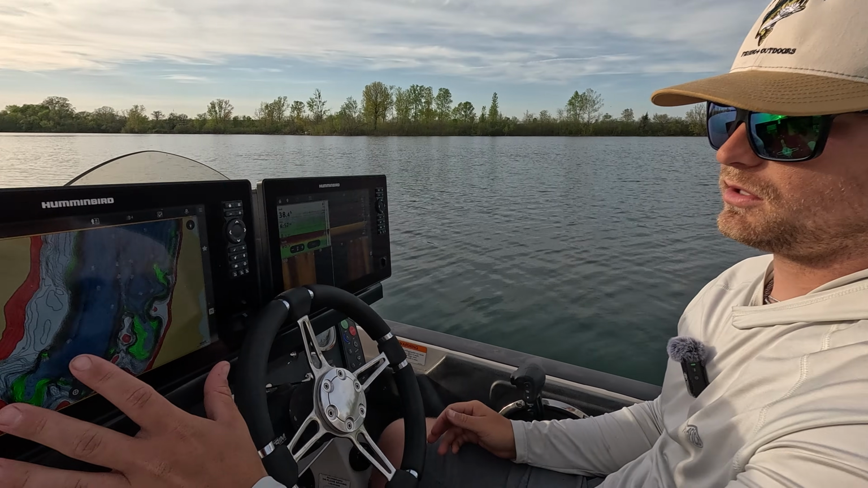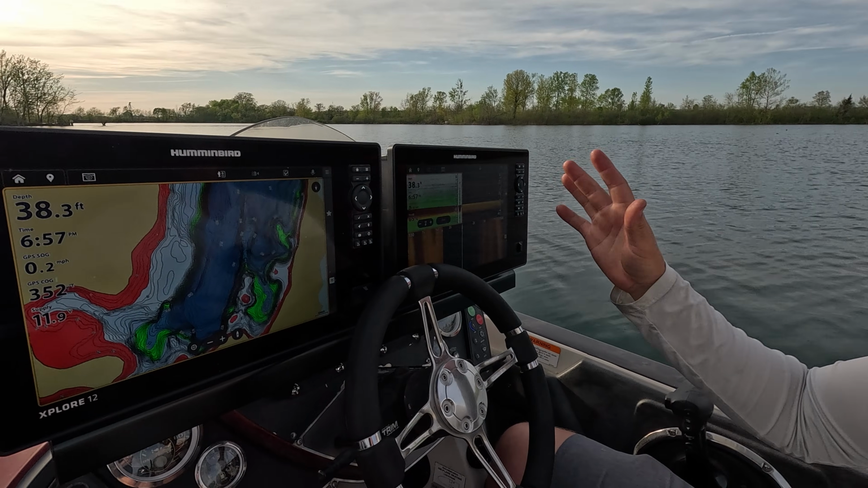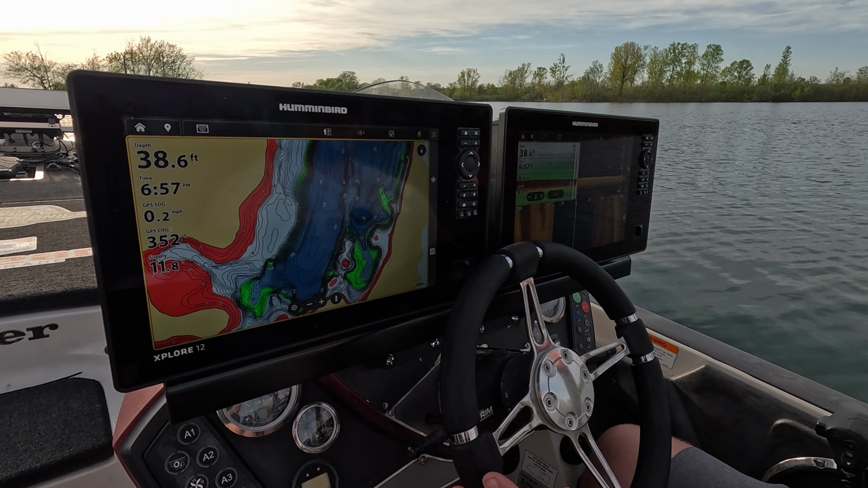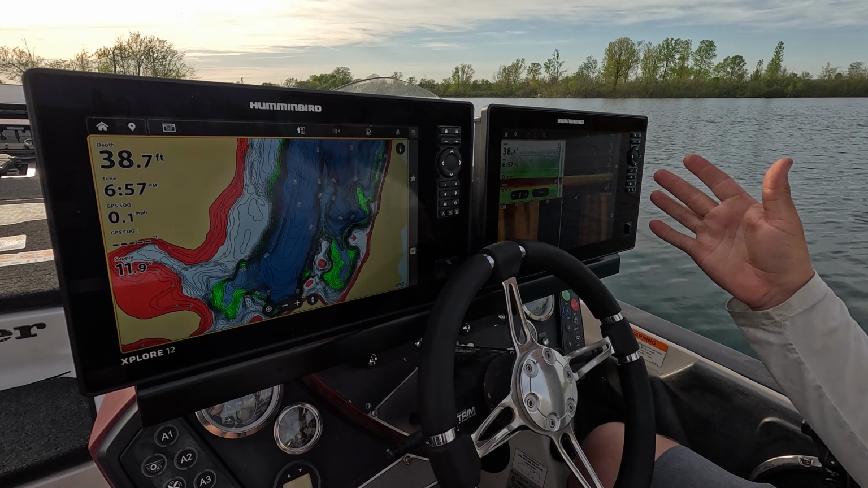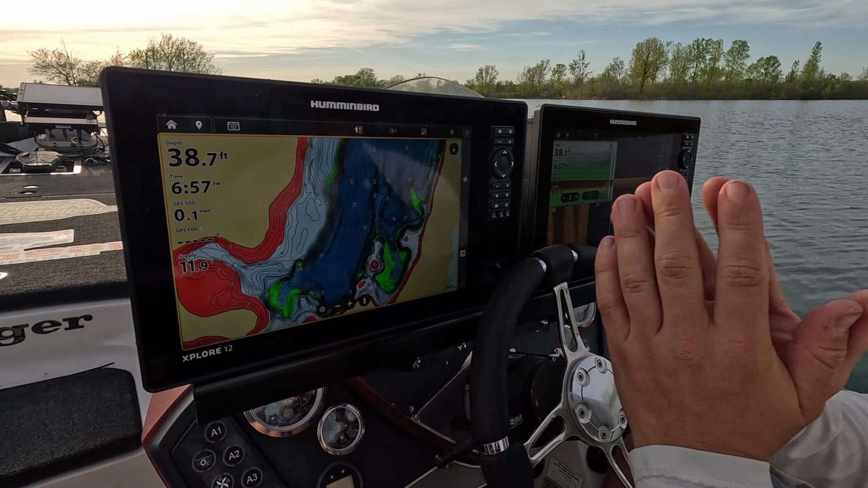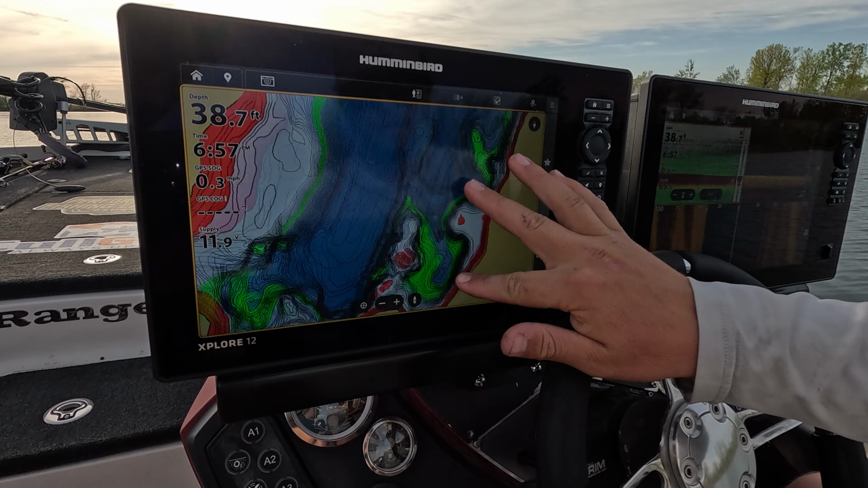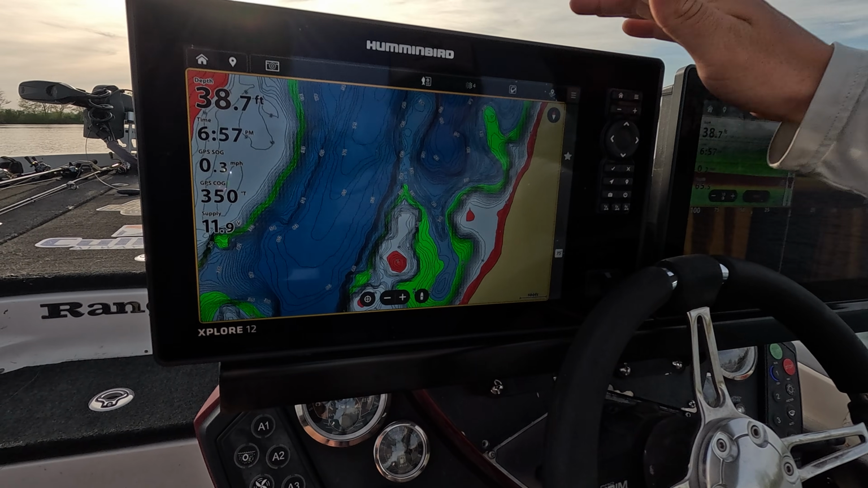I like the mapping on the left, and I like my side imaging sonar and down imaging on the right. I naturally lean a little bit to the right, so I'm staring at this screen a little bit easier. But I like this screen to be just all full map. I love the detail it gives and how I can really see the contour lines.